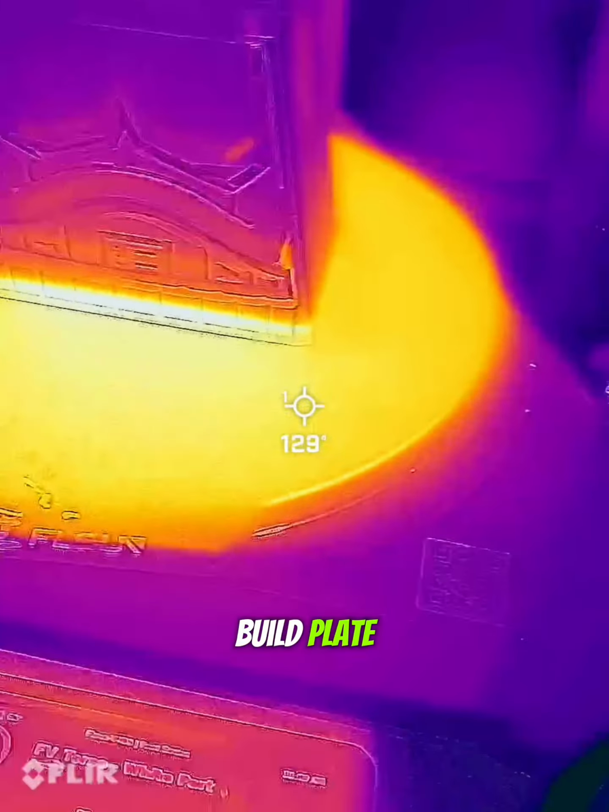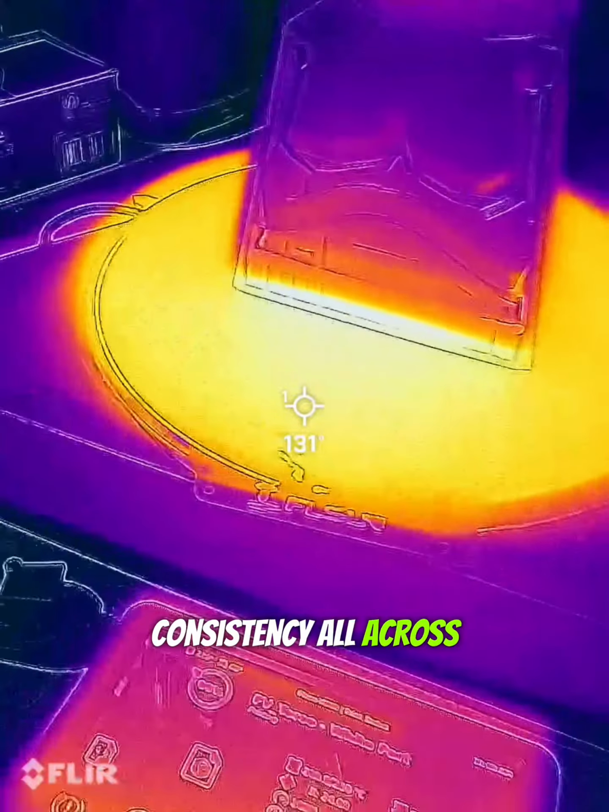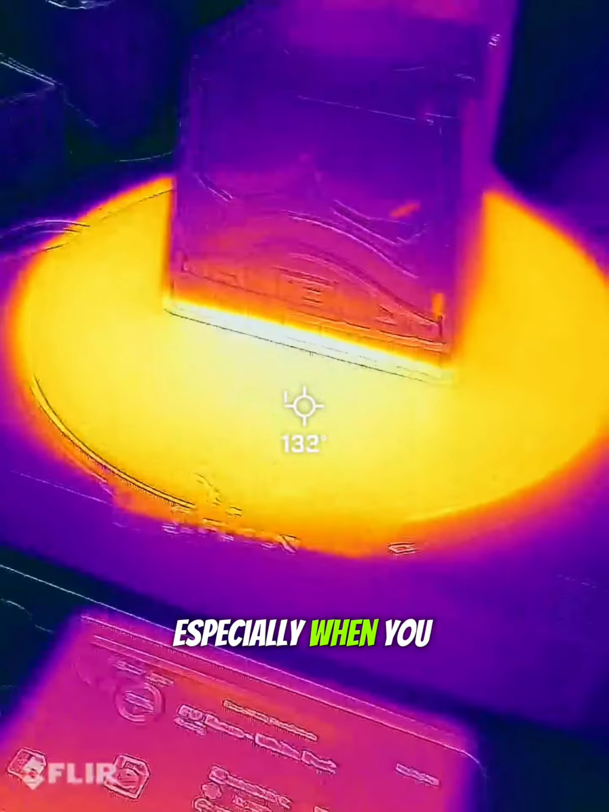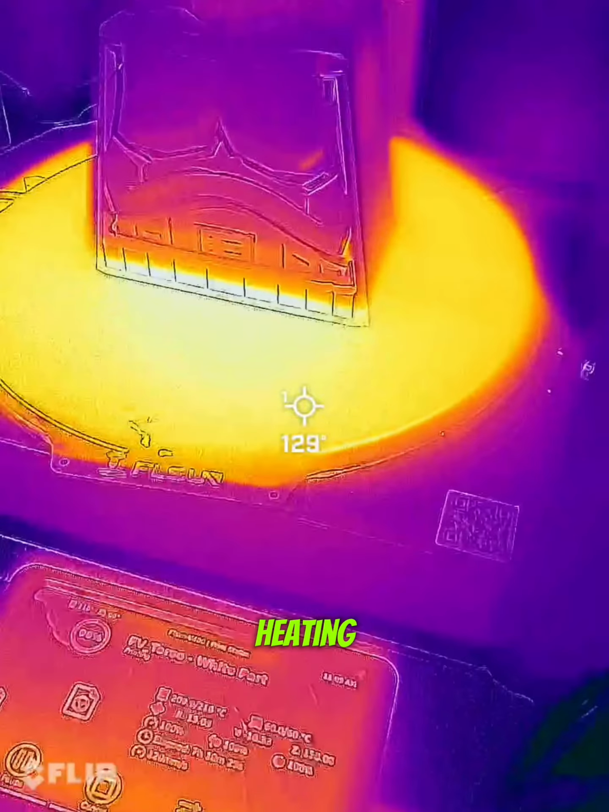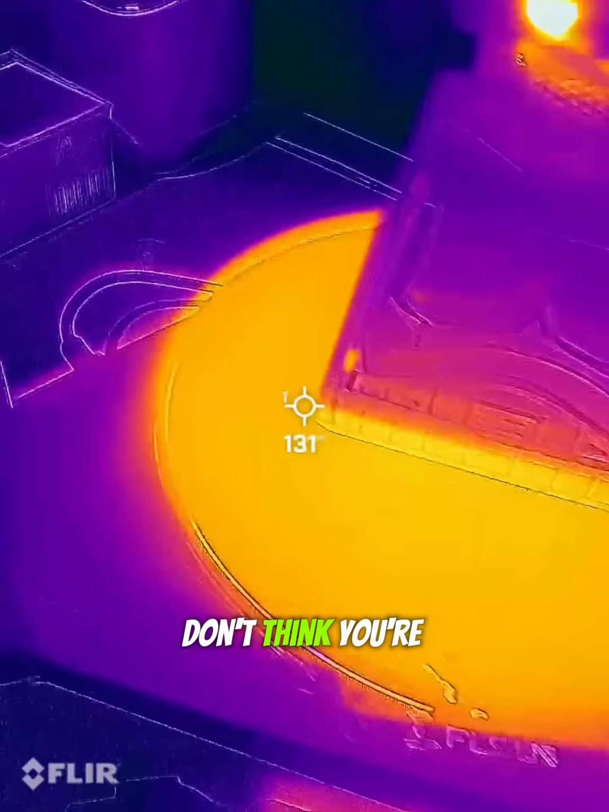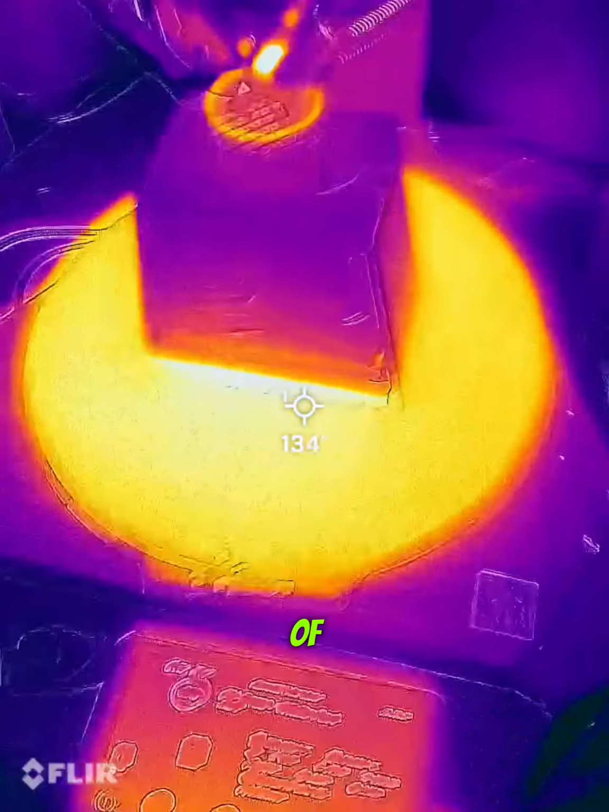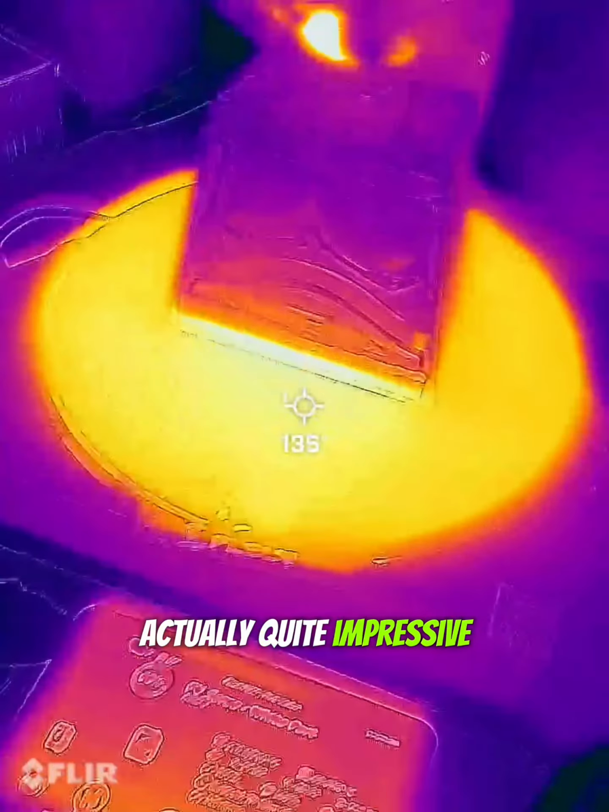the entire build plate. No cold spots, no hot spots, consistency all across. This is a big, big thing for 3D printing, especially when you need consistency, because what happens if there's an inconsistency in heating? Well, for one, you get lifting, right? You get warping. And that I don't think you're going to see on the V400. That consistency of temperature throughout the build plate's actually quite impressive.